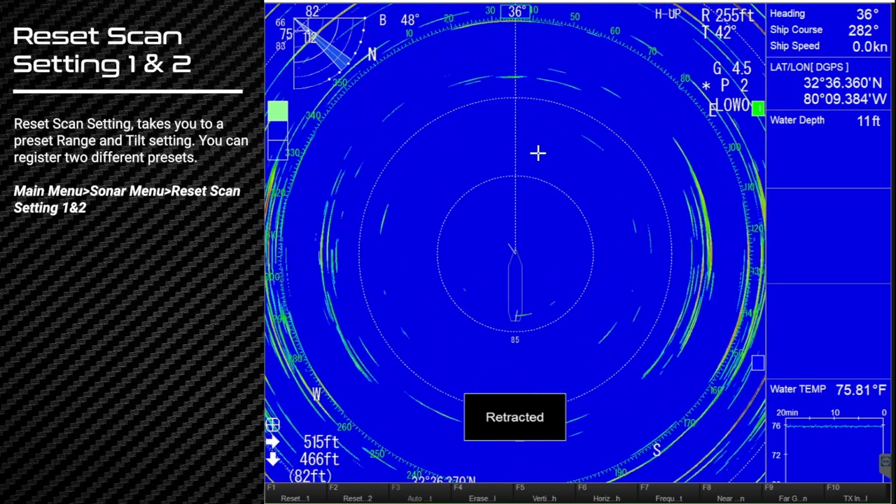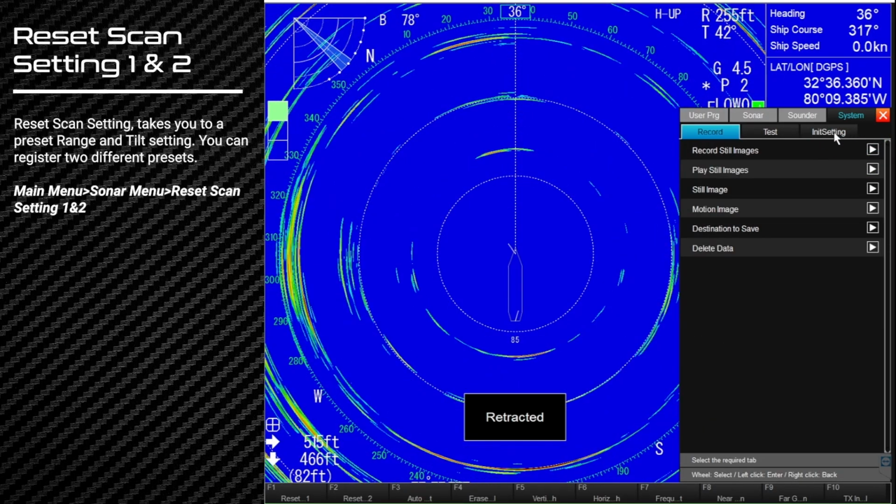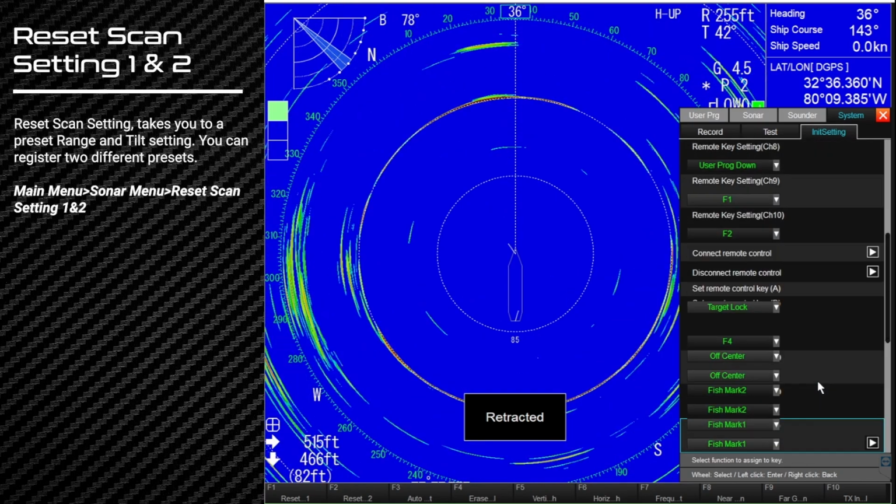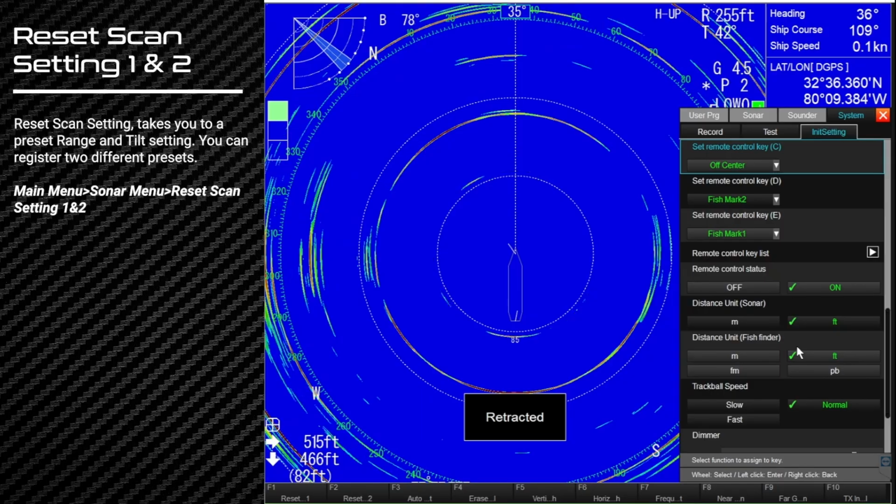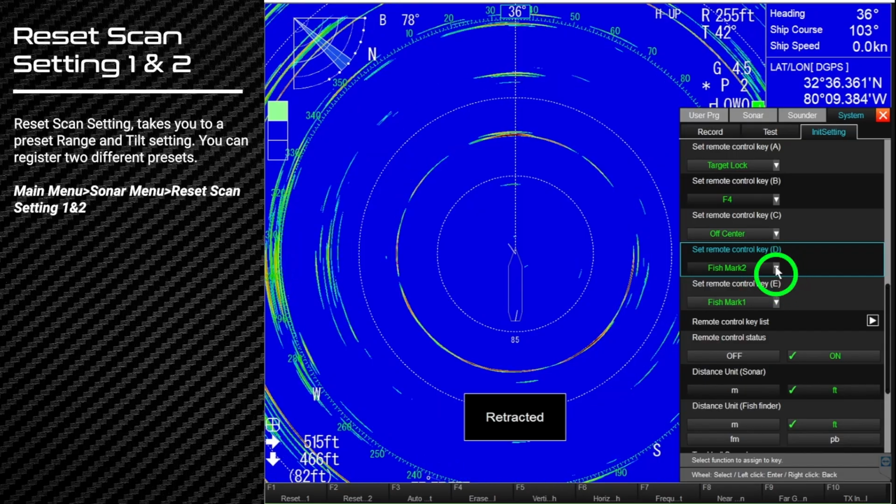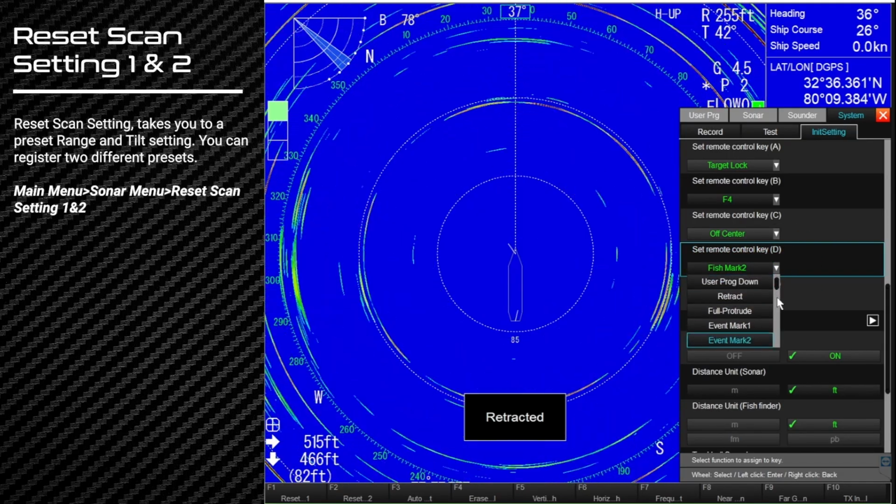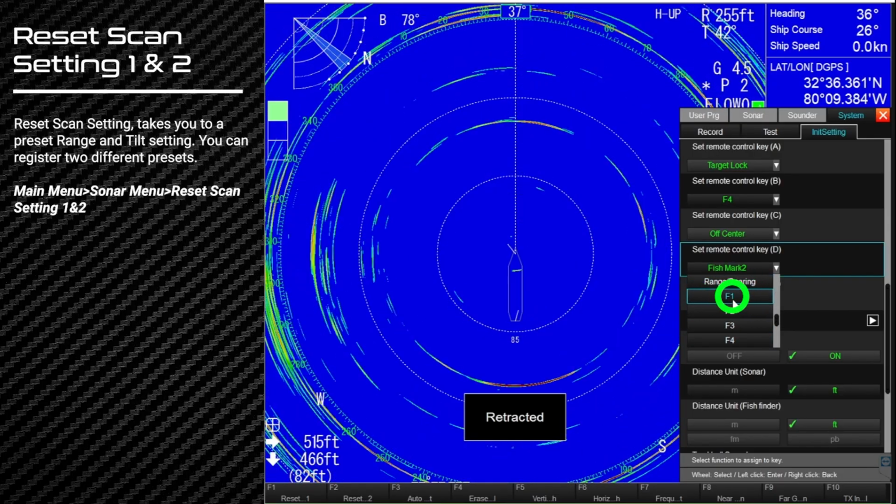If we program our remote, I can program one of the buttons on my remote to also be the F1 key. So I think we're going to do that. I think we're going to choose button D. And I'm going to come up here and say we're going to program it for F1.